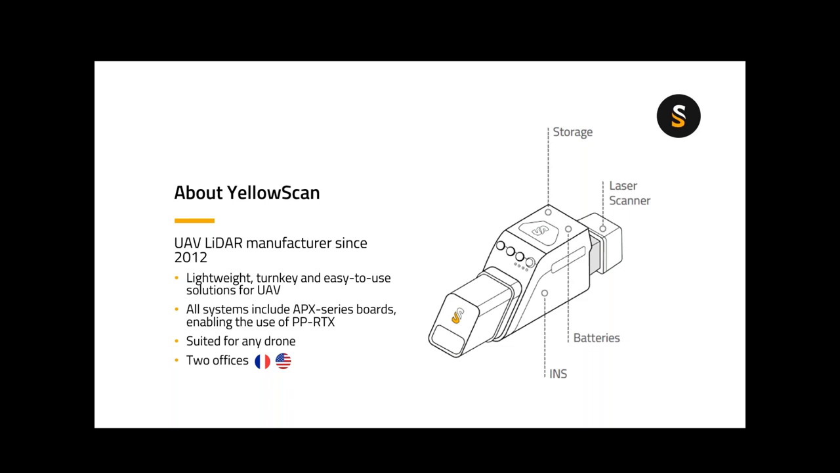The company became known in France as YellowScan, and then throughout the last few years, and most recently this year, 2018, we opened the second office. This one now being here in the United States, in Salt Lake City. So we have a YellowScan Inc. operating here in Utah, focused on the sales and support of our customers in the Americas, both north, south, and central.